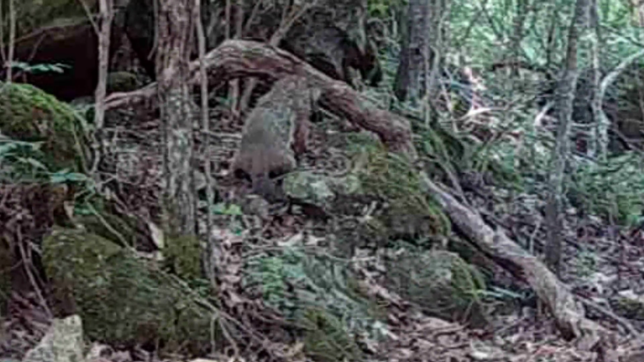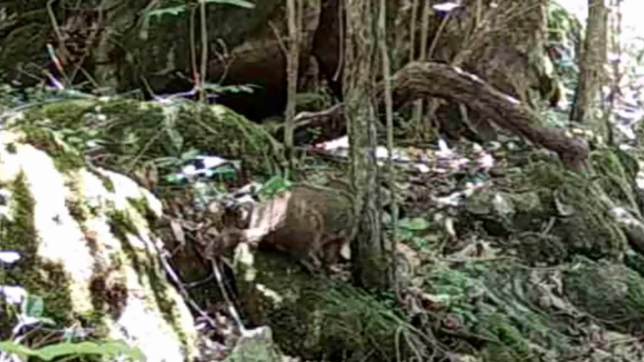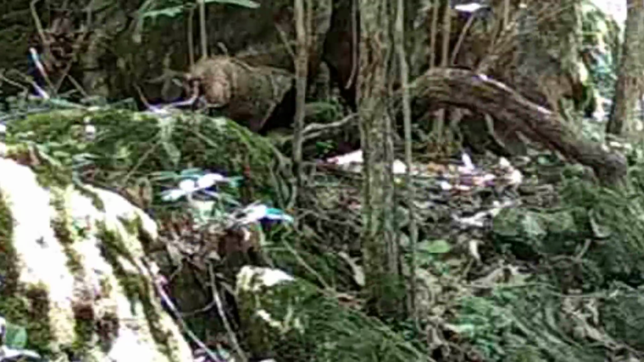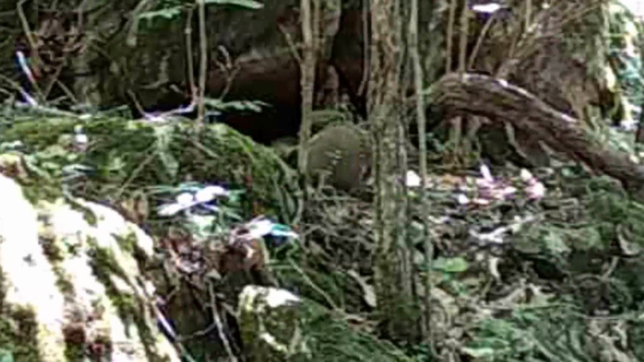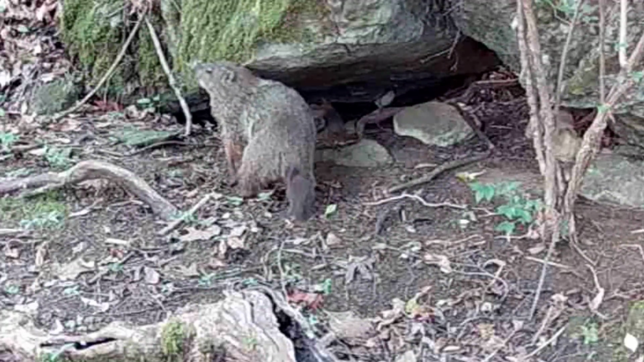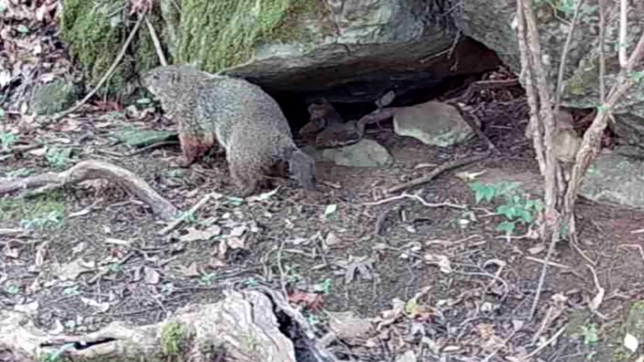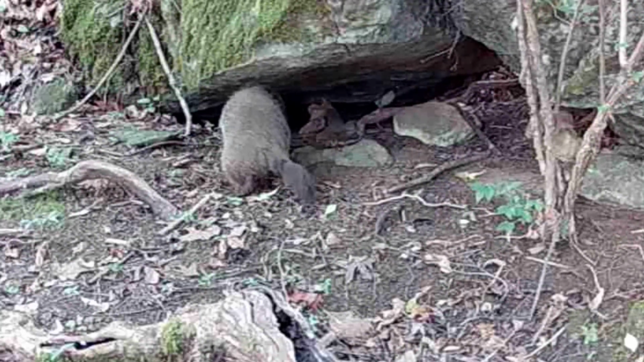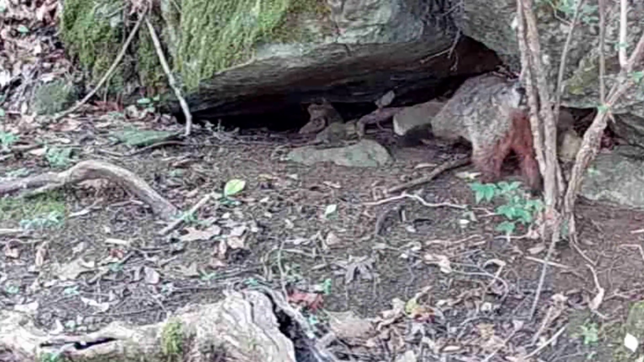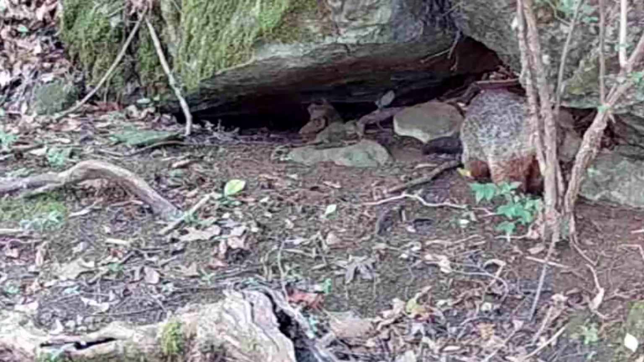I haven't seen Diane, and I don't know why they haven't had no young this year. Maybe they're getting too old. But he's still enjoying life. And he's always checking out his little rock on the patio. He's so comical.